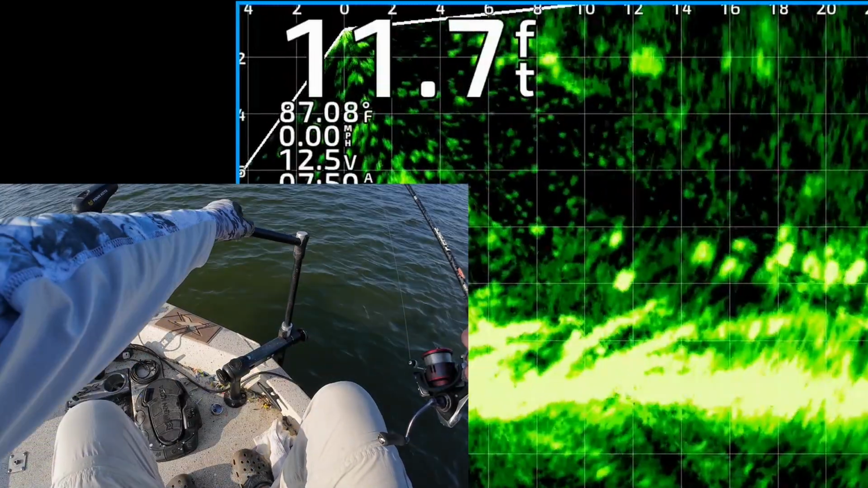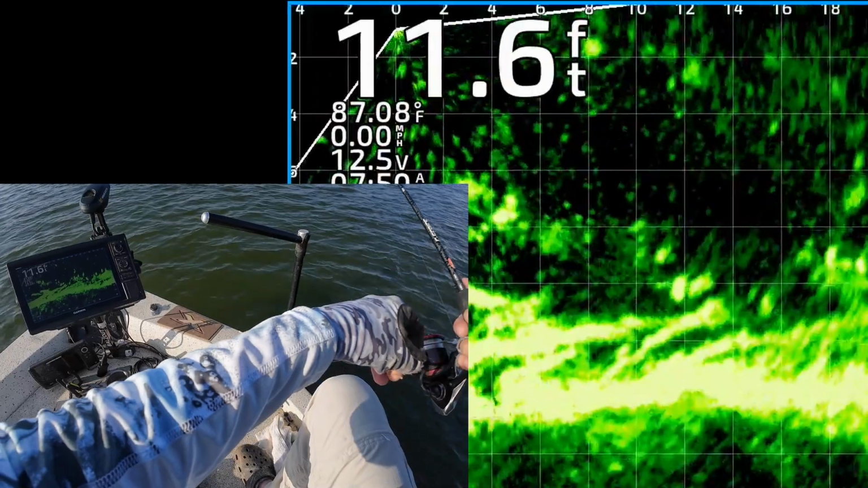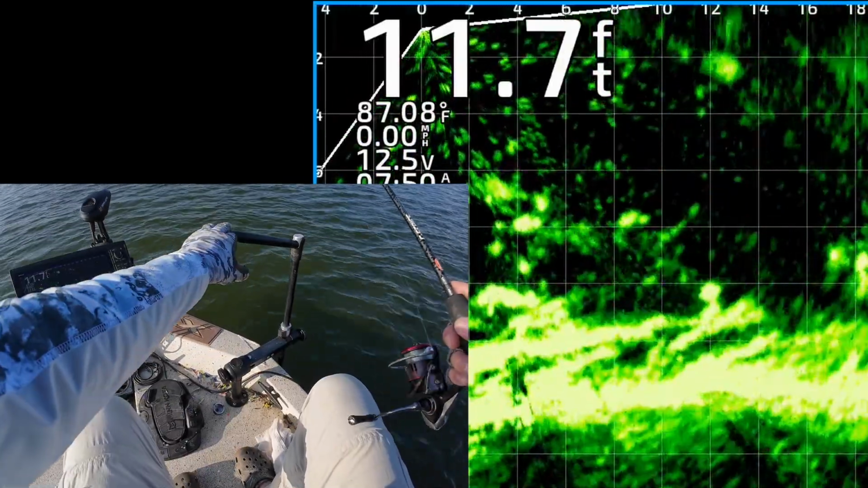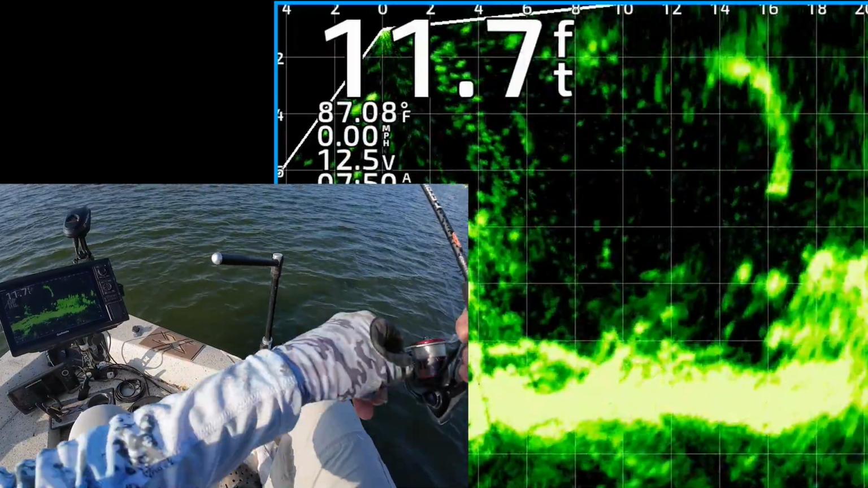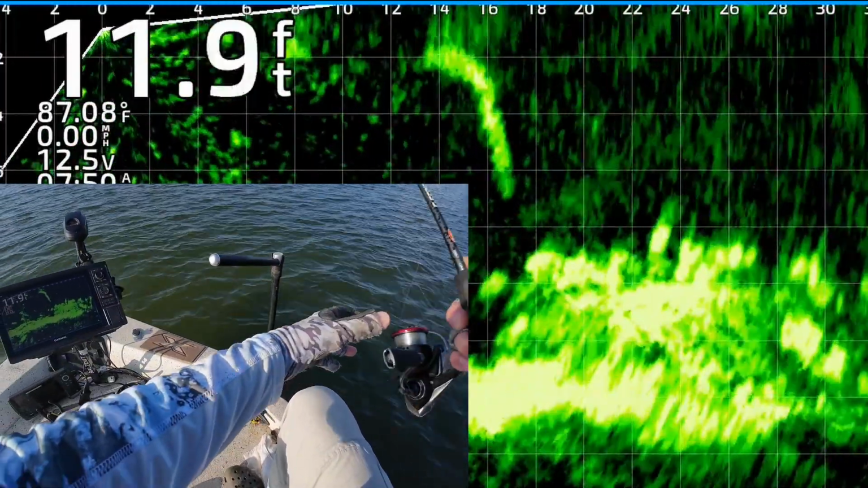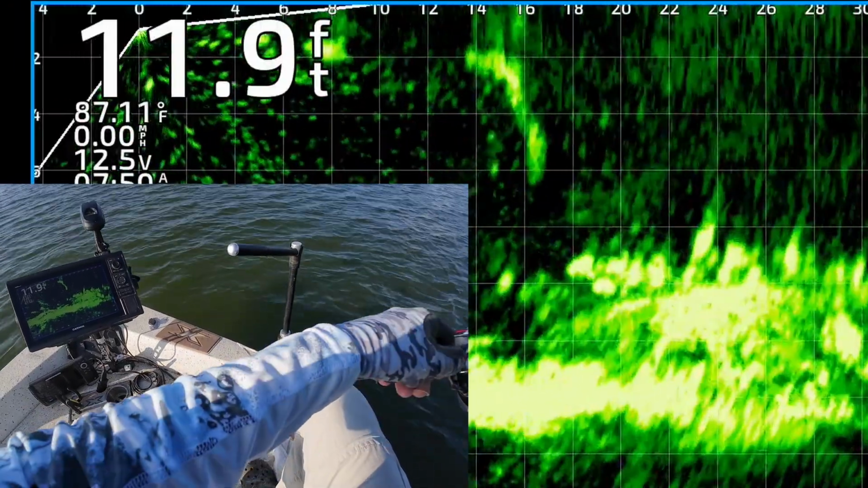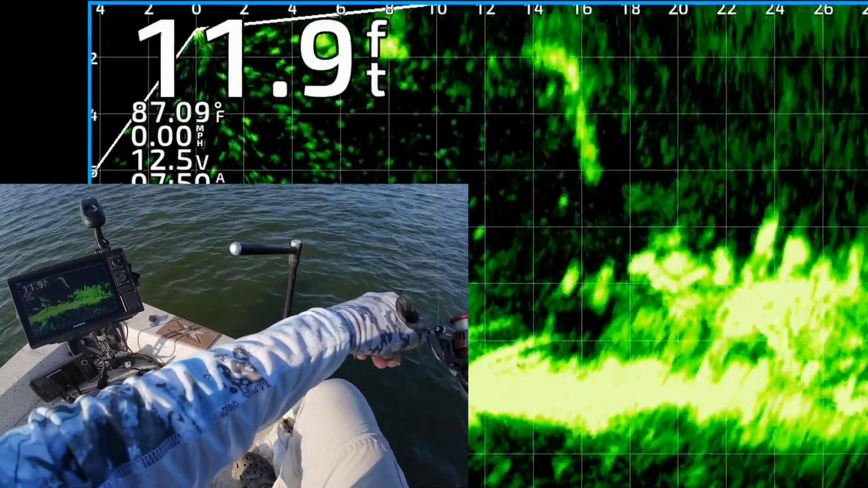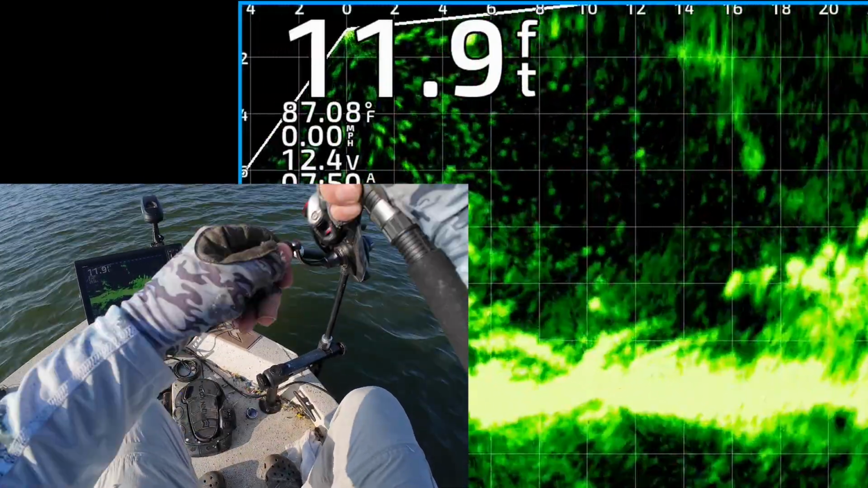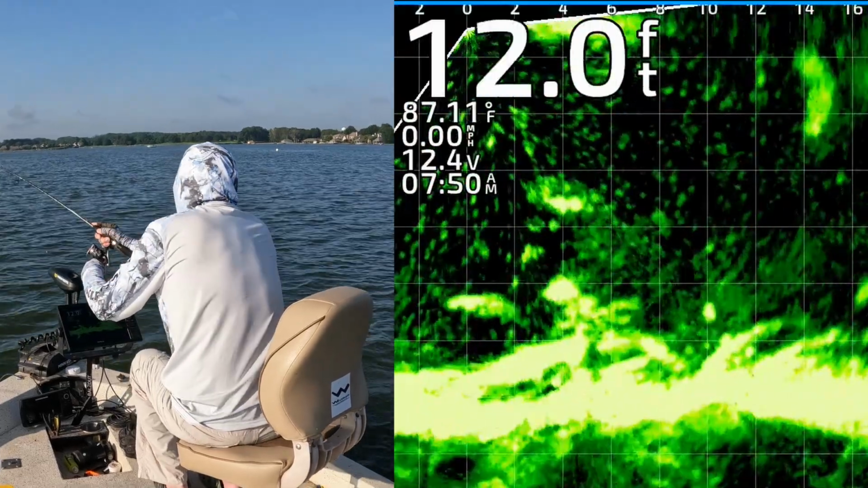Looks like one of them's following it. Right there. No takers though. Now coming up on top of another good one. They were kind of interested, but they wouldn't commit. So reel it up, throw it out there again. Man, those fish look good in there. I'm getting the ones closest to the boat, and then I'll move closer later. One of them's about to get it right there. Yes! There's one. Right on top of that mass.